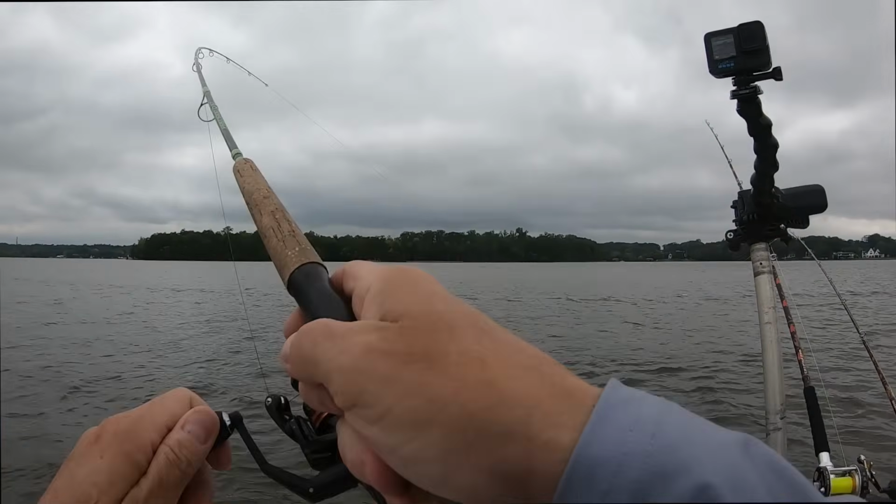We're going to keep pulling. There's fish in here. I'm marking them. We're going to see if any of them bite. I got a feeling this may be few and far between on the bites, but it is what it is, and that's part of the fun of fishing.